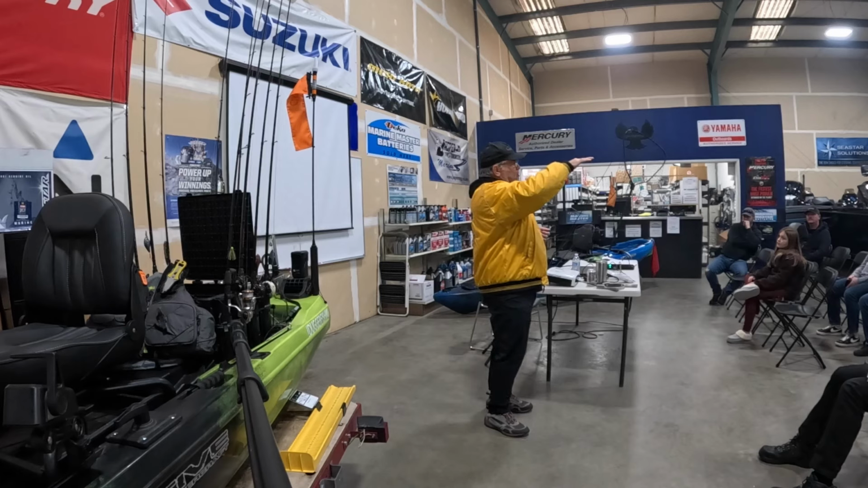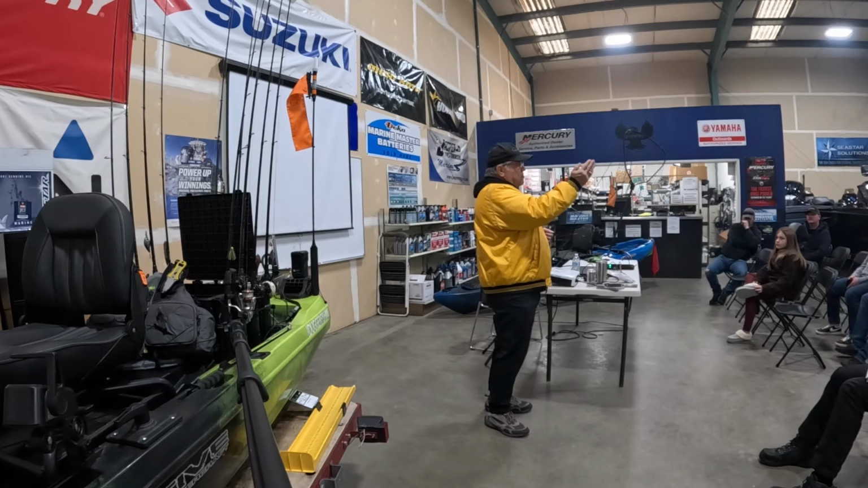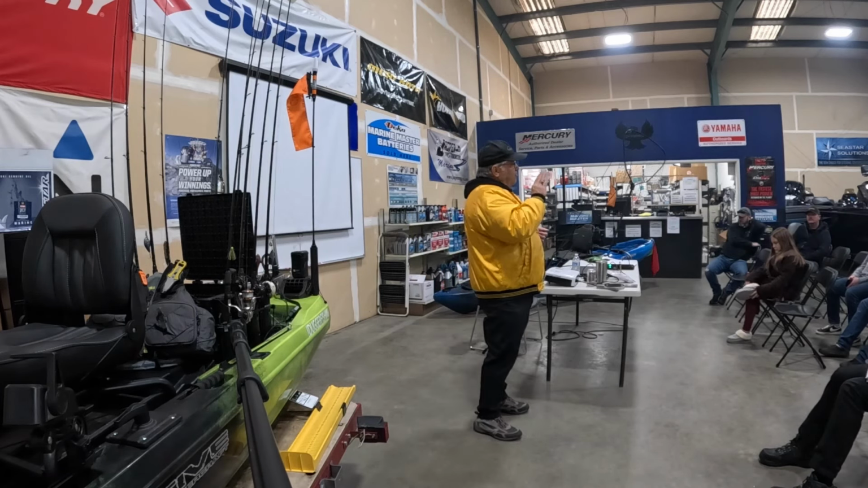You always want to keep your lure above the fish and make the fish come up to eat it. Don't fish it at their level or below their level. Sometimes you can get them to follow your bait all the way to the bottom and go eat it, but 9 times out of 10, when they're suspended like that, they want to feed up.